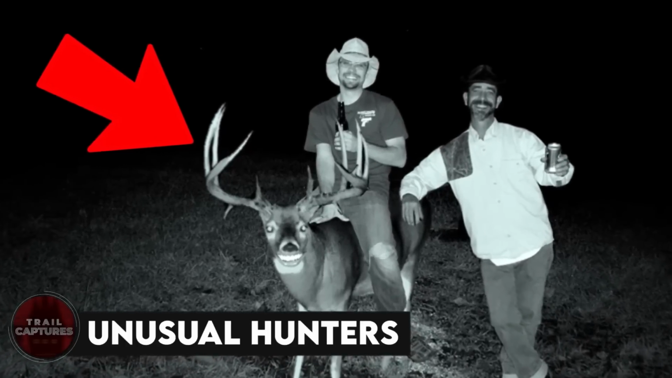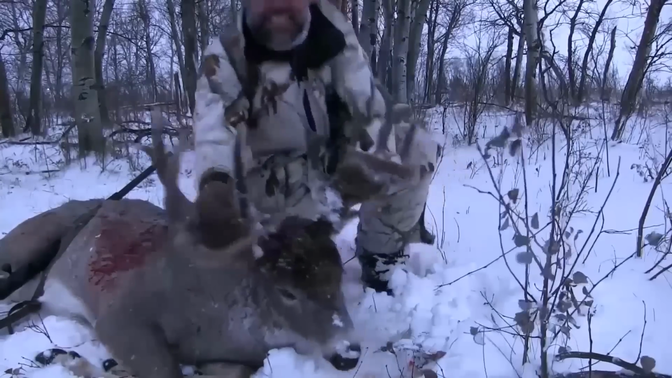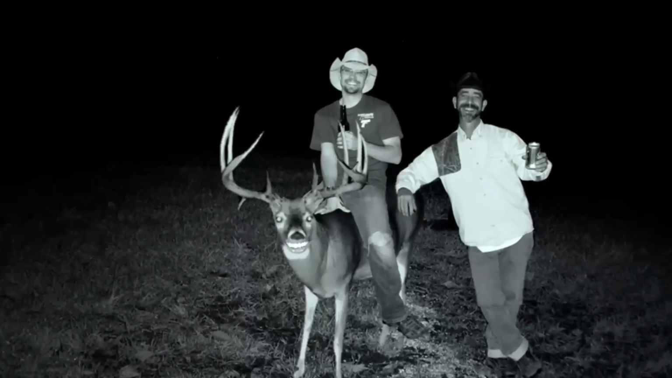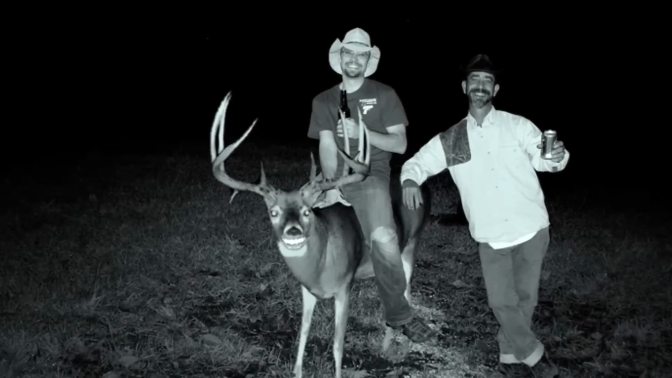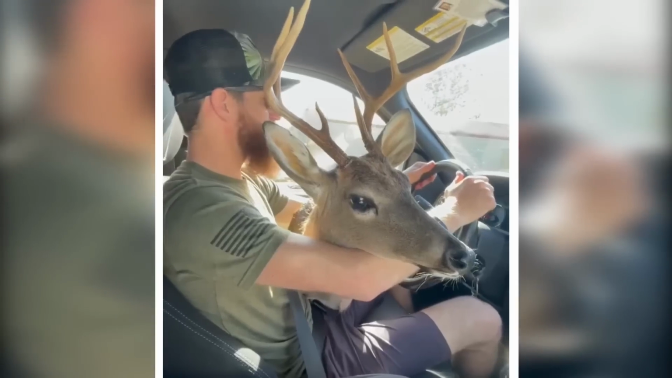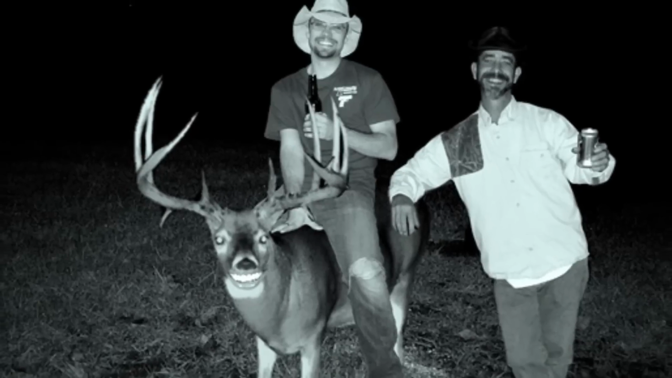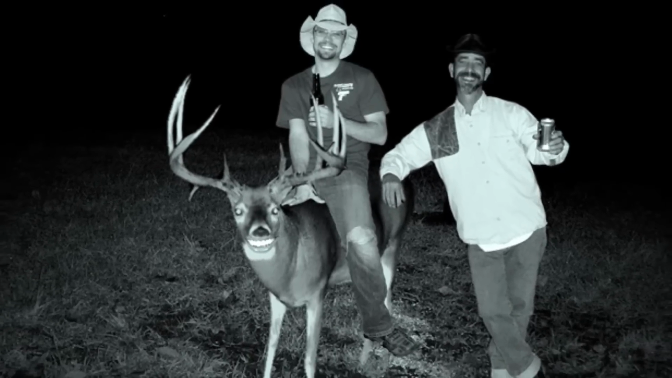Unusual hunters. Usually, we see hunters posing with their hunts, not living animals, but these two decided to not shoot the buck as it was very friendly towards them. Being so calm and casually approaching the humans, the animal made them realize that they can just be friends, and this picture is a testament to what an astounding friendship they've developed.